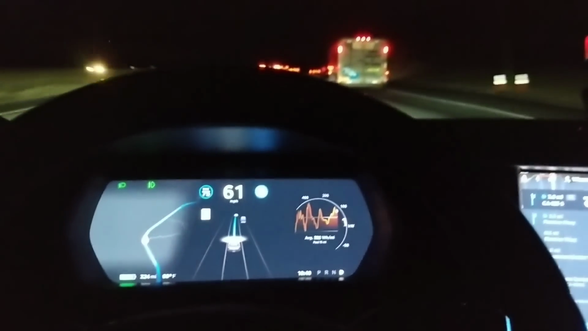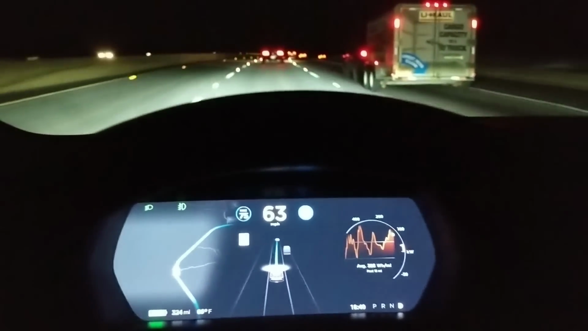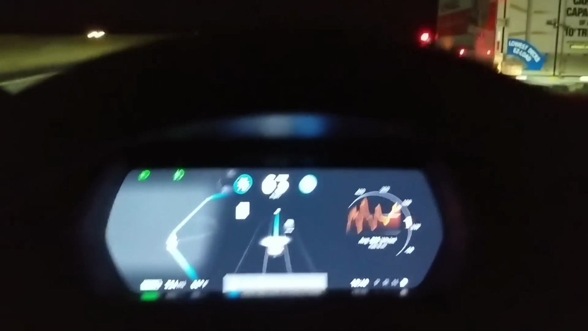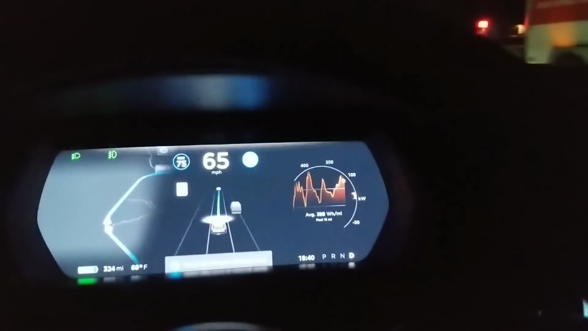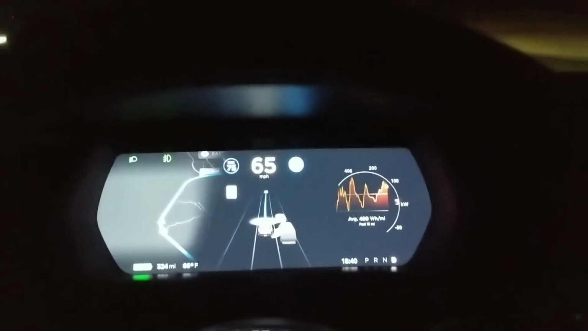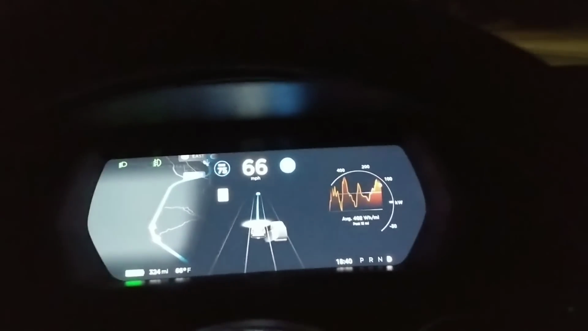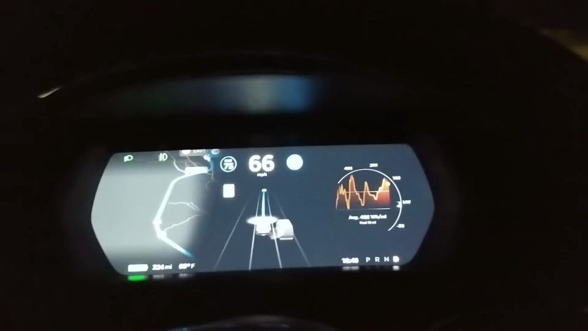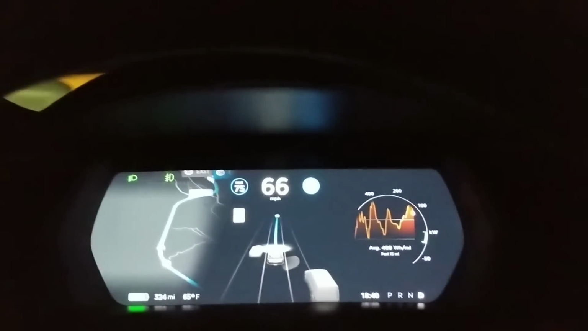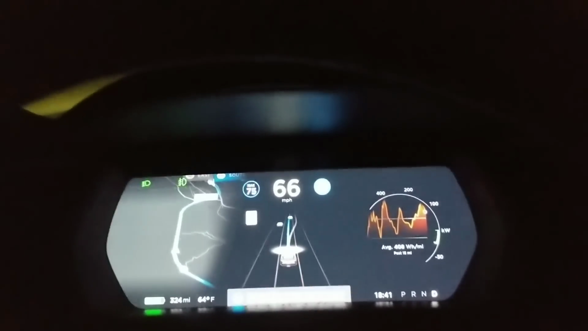All right, so nothing yet. Maybe it's because I kind of took the car on this lane. I'm not sure why it's not telling me to overtake.